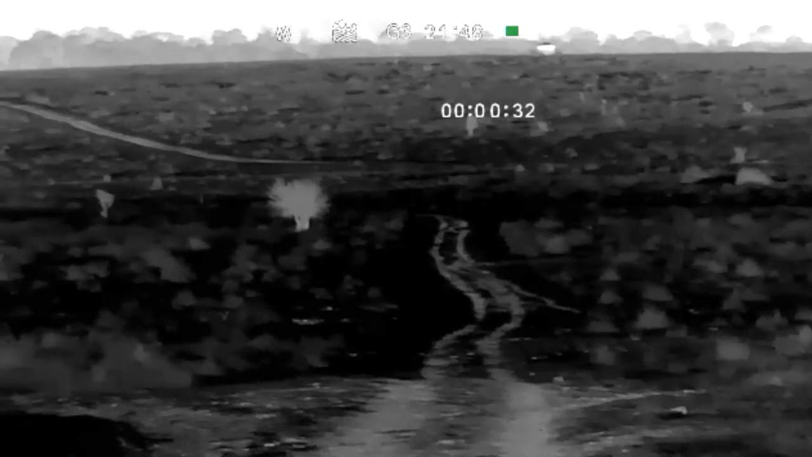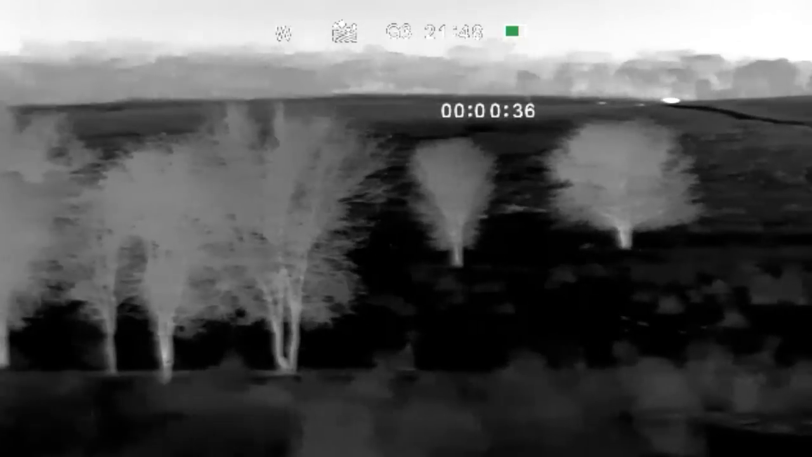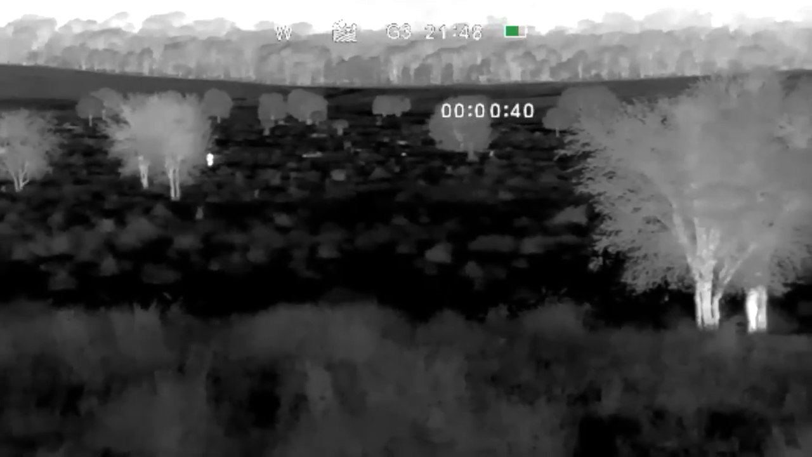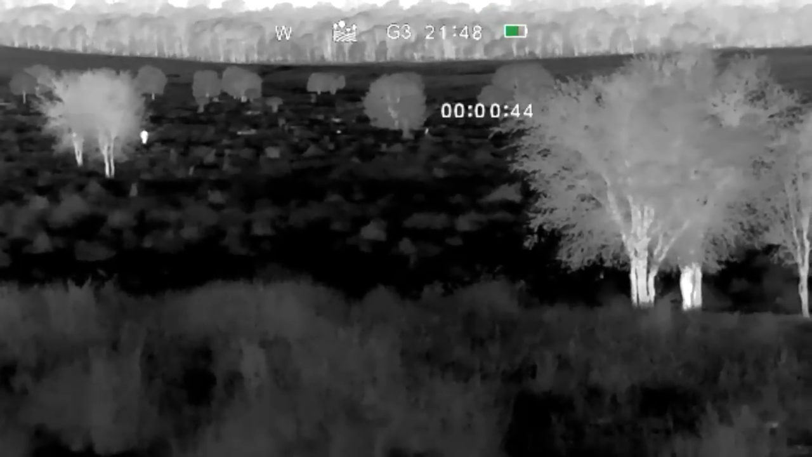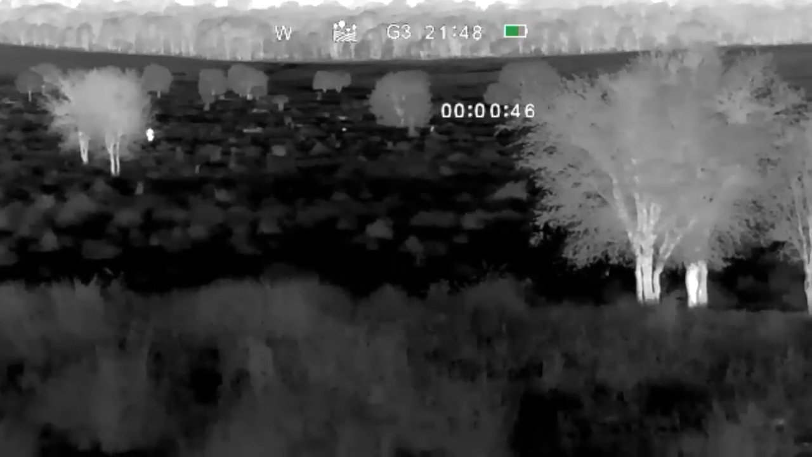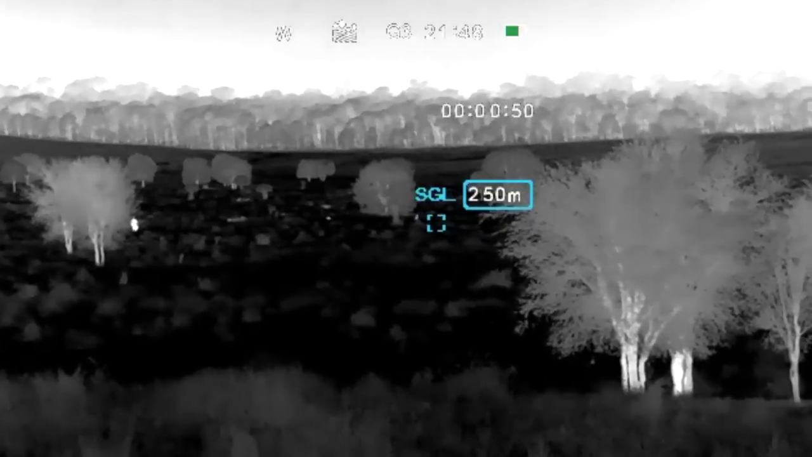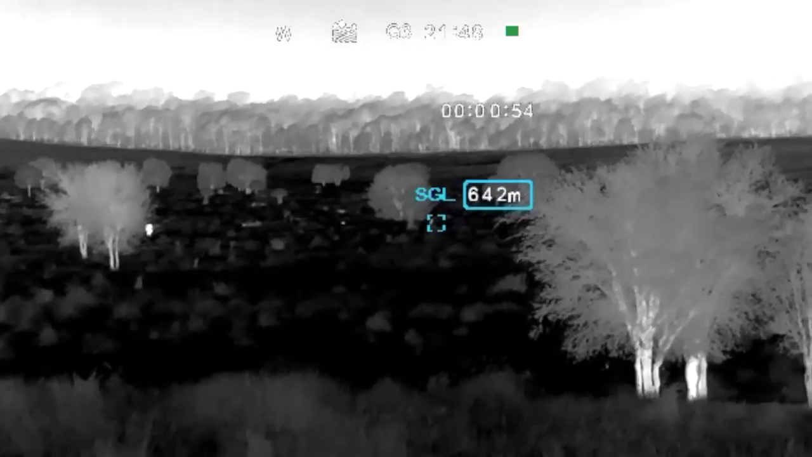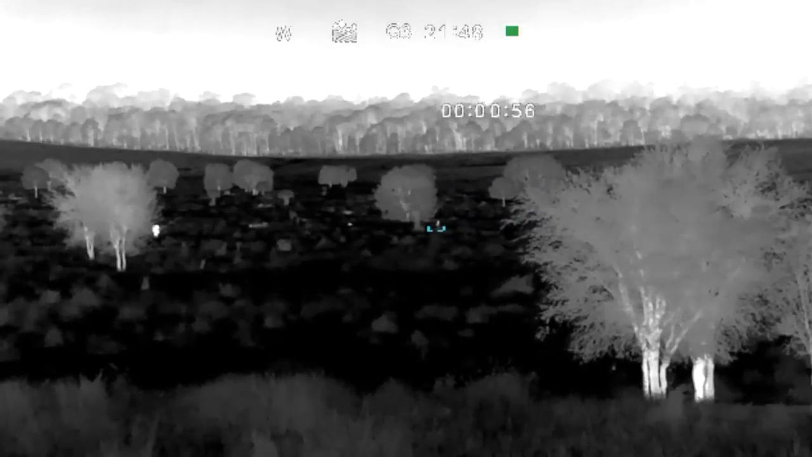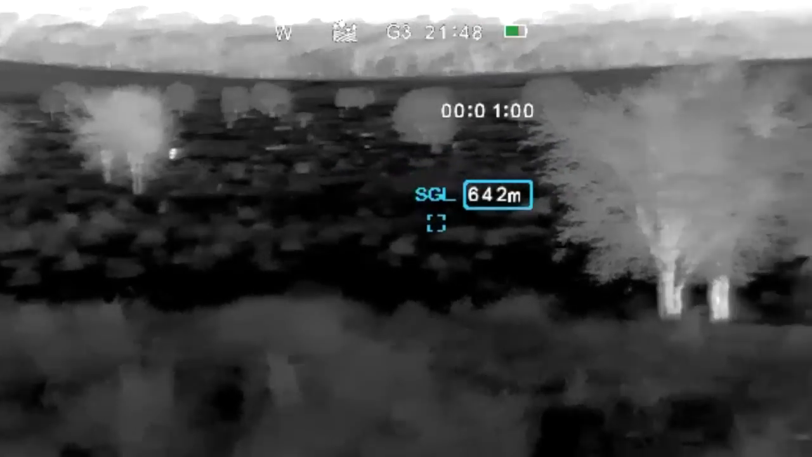This is taken with the mate MAH50R InfiRay clip-on unit. I've got a couple of kangaroos down the bottom there. I'll just range them at 642 metres.